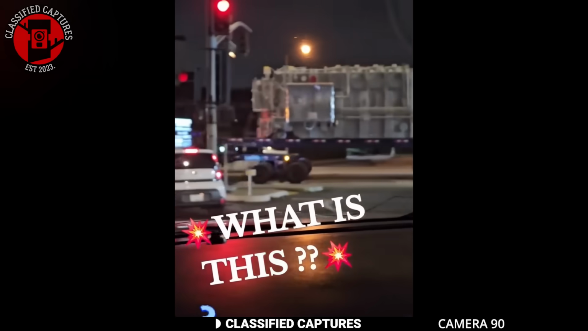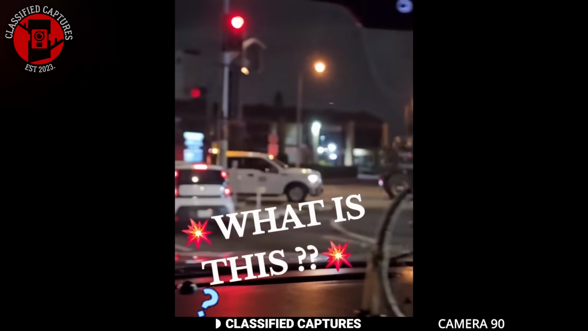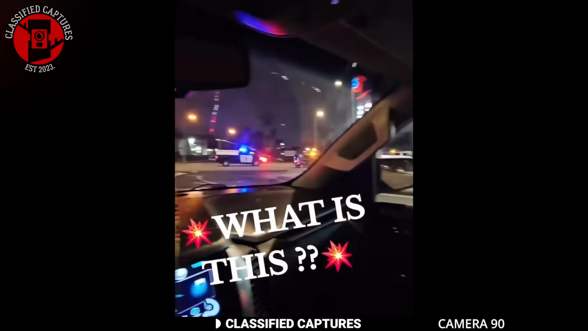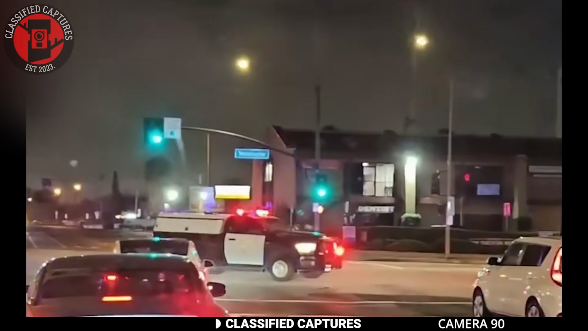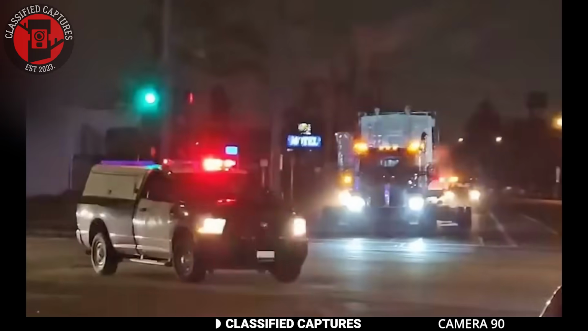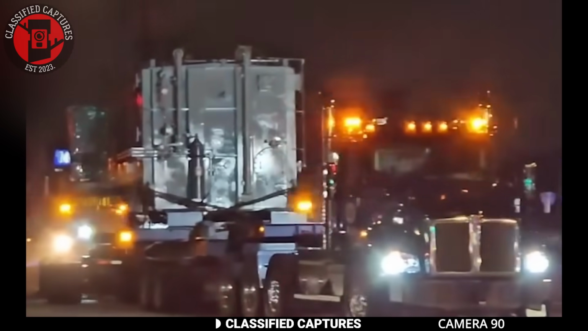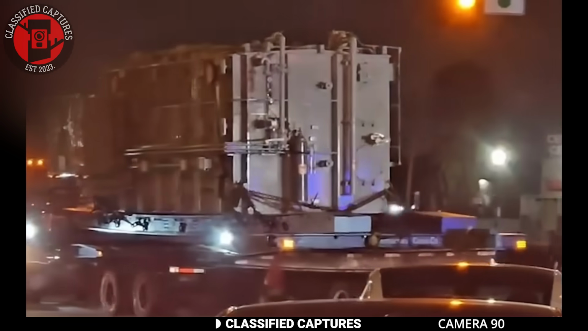Some viewers speculated that it was a high-voltage transformer, possibly from a power company. If that's the case, there's nothing to worry about. But given everything that's been happening lately, some aren't so sure. Could this be a top-secret technology, or something even stranger like a hidden camera, an unknown device, or even something extraterrestrial? Many seem to favor the latter. And honestly, can you blame them? After everything we've seen and heard, it's not that far-fetched.